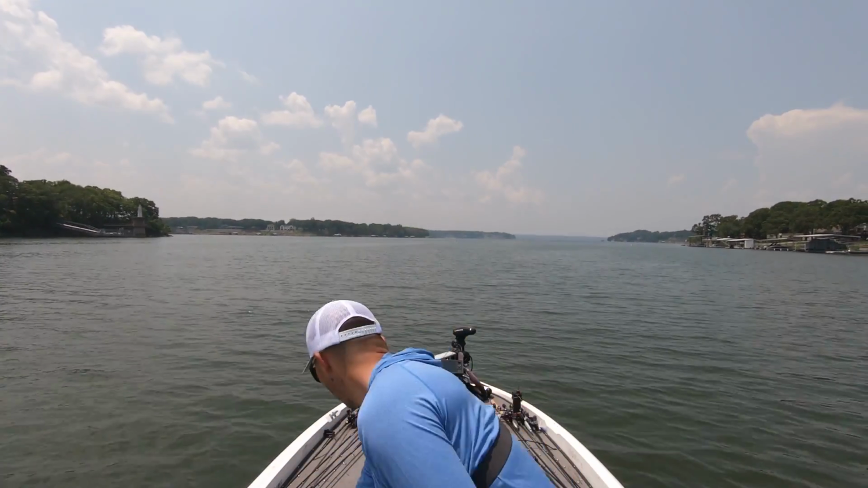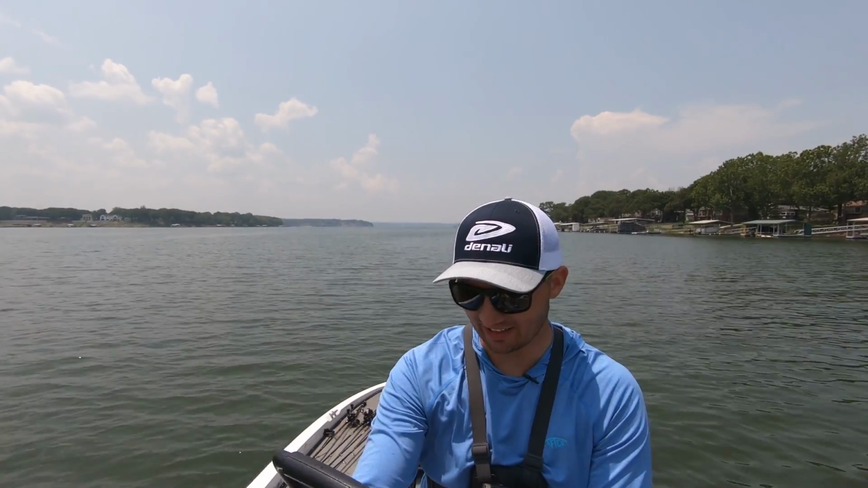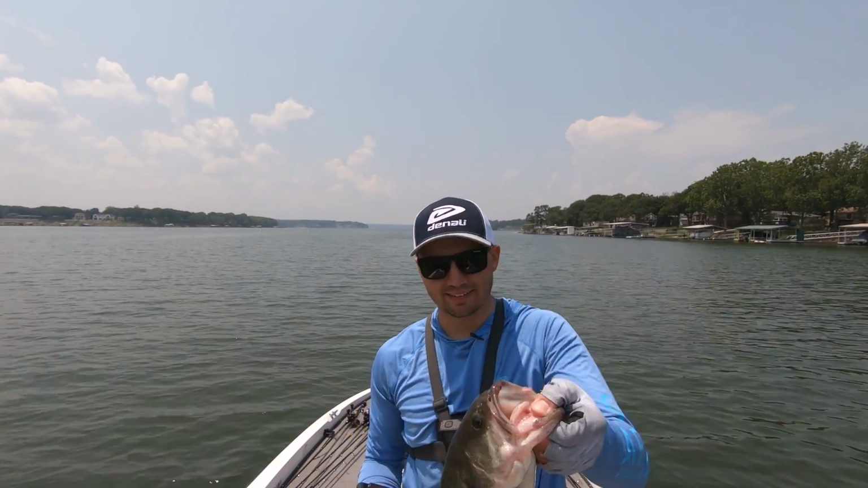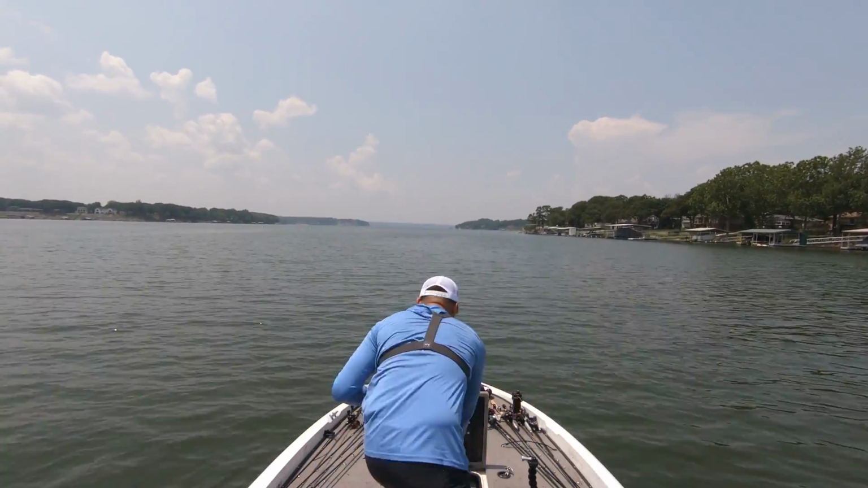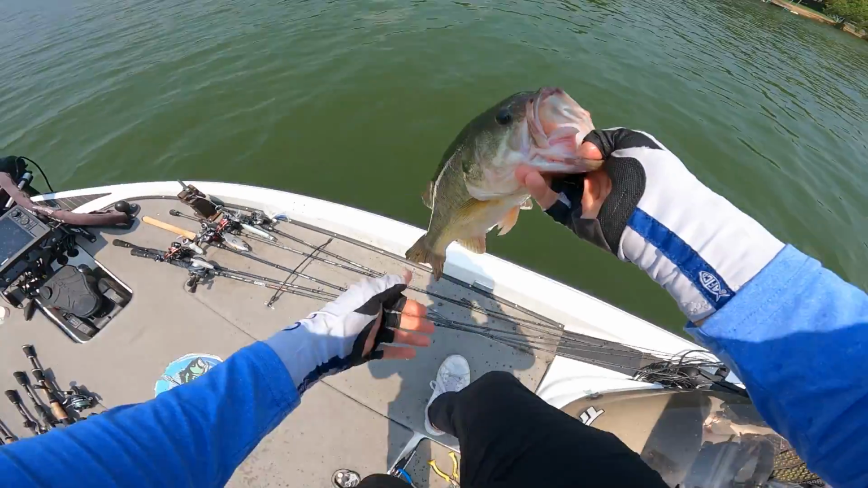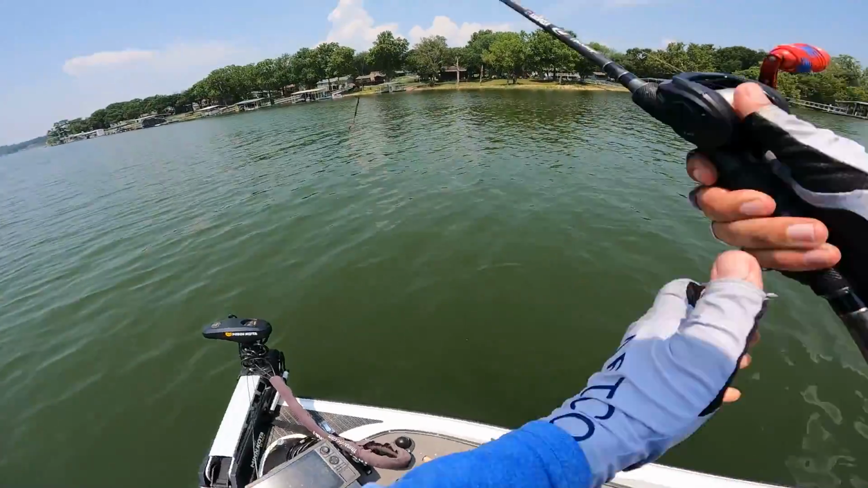Whew, let's get a weight on that guy. Here we go, 2 pounds, 9 ounces. He's shaking all over the place. 2.5 pounder to go with that 4.5 pounder, 4 3/4 pounder. Not a bad way to do it, guys. Let's get this guy back down in the lake. Beautiful fish. Oh, there we go, guys.